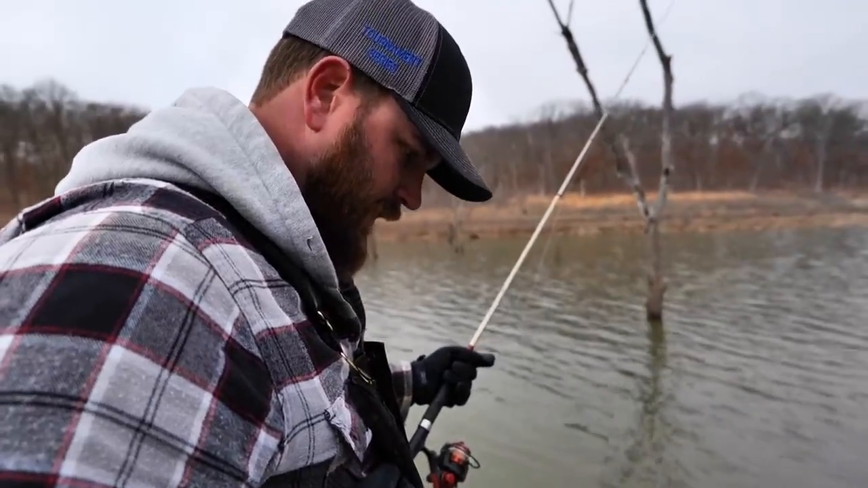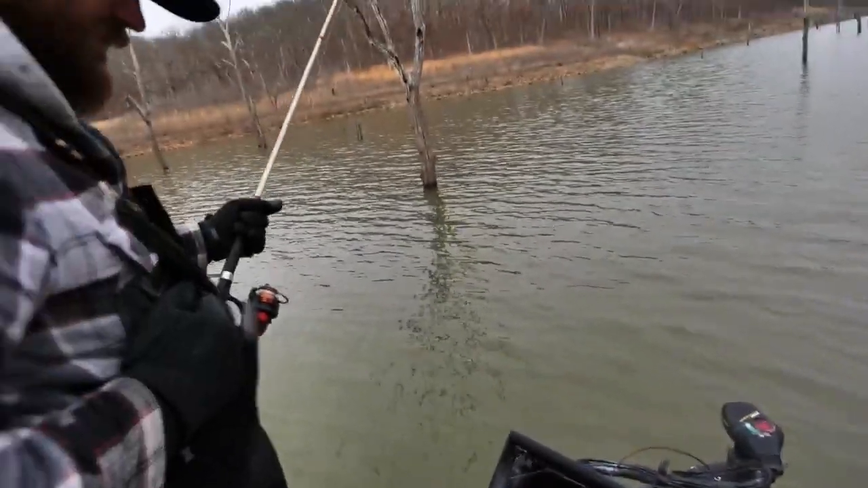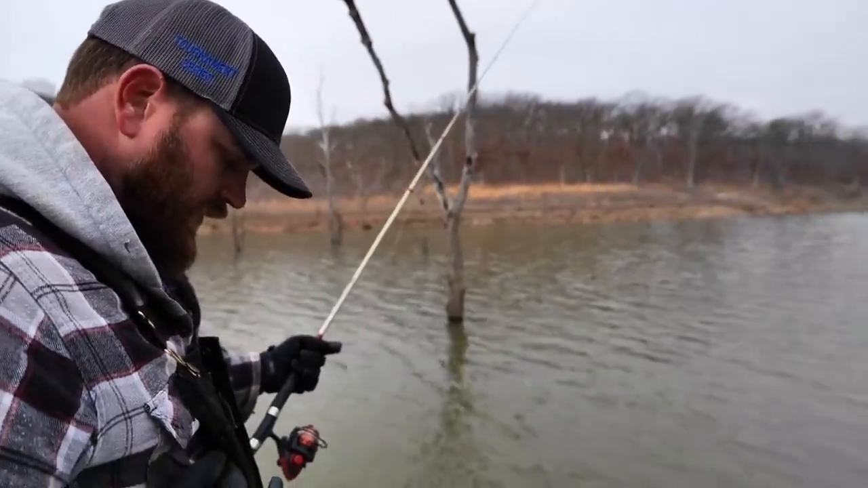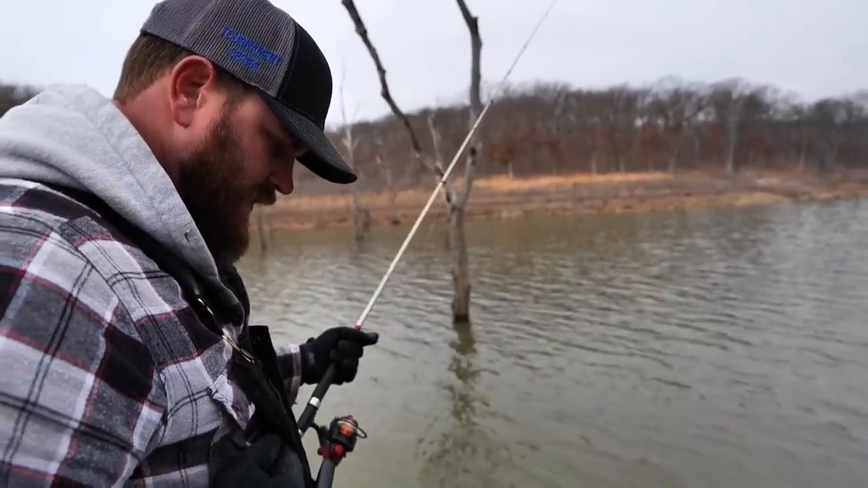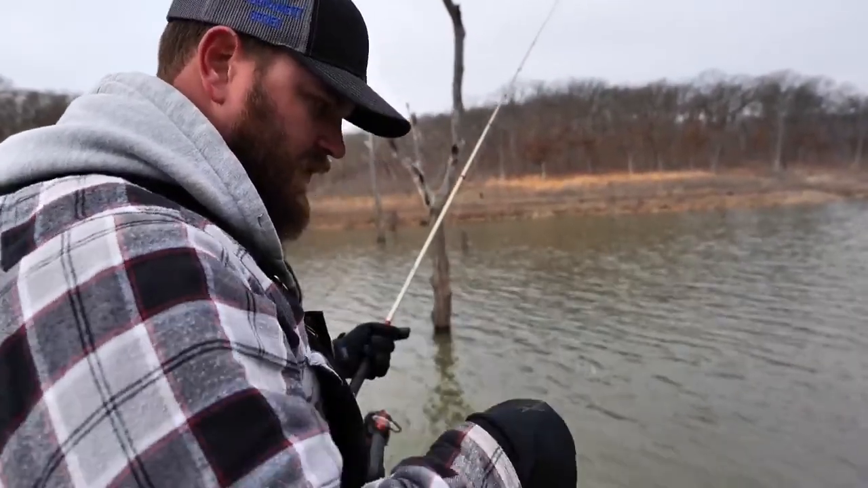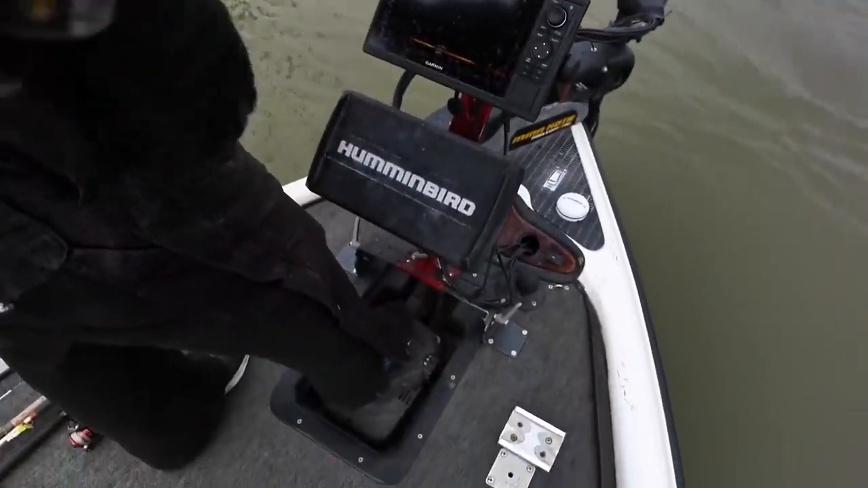I've seen a lot of crappie boats set up with a PVC pole or something in the front, but you just stay on the trolling motor. I feel it's a disadvantage. If you're good at controlling a boat and running a trolling motor, you're way better off having it on the trolling motor. You just got to learn to fish while never taking your foot off the trolling motor.